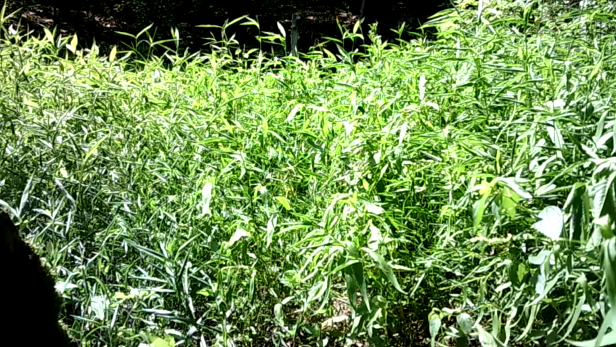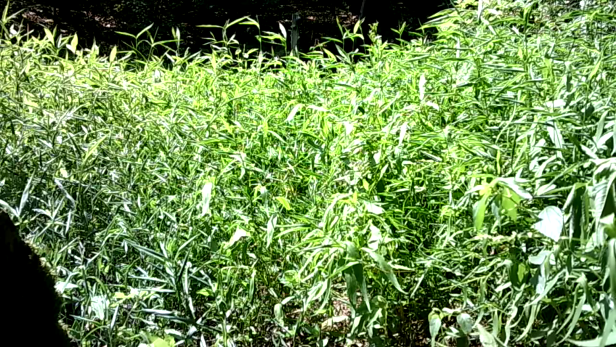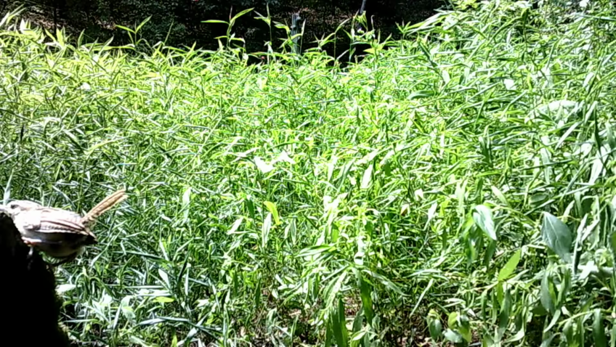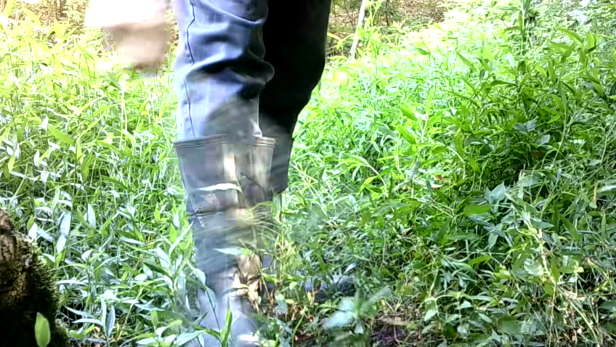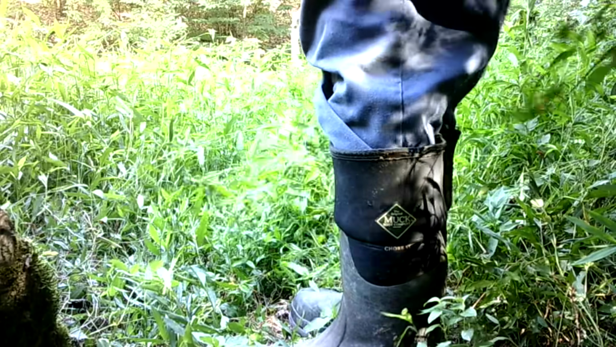And on the other camera, it's just wheat grown up. But I did catch a little rim on the log here that the camera's at. But they're in there. I try when I change the camera to beat the weeds back, but they grow back in a day or two. But that'll go away.